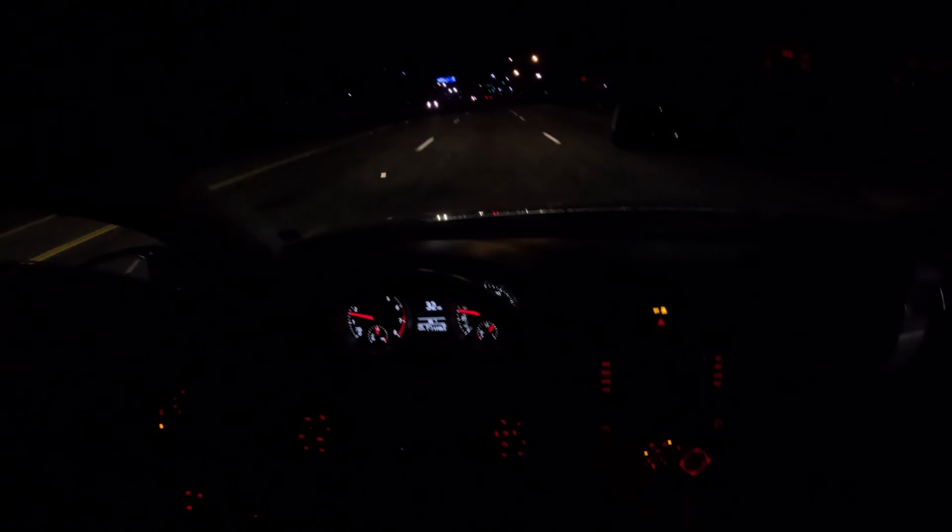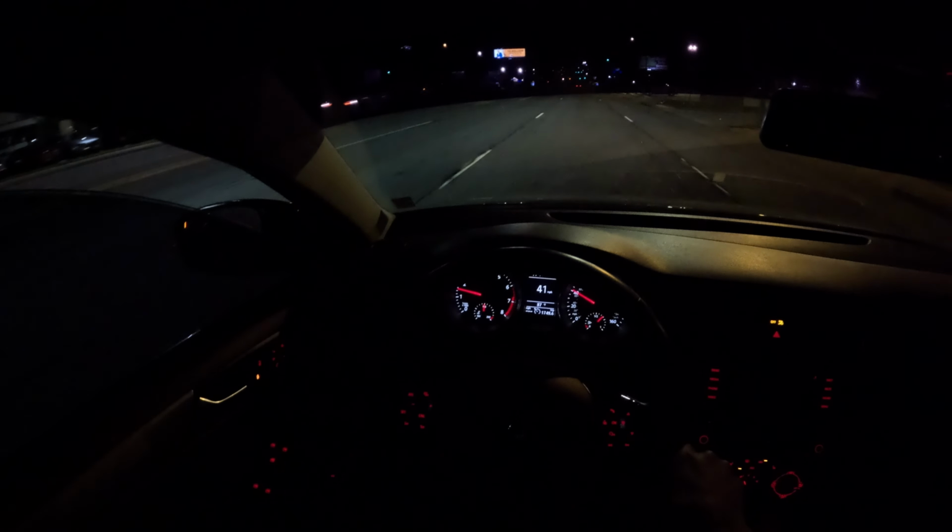So that's why I was so tired, like really tired. But it is what it is. We're here, we're going home. That's a nice car right there.